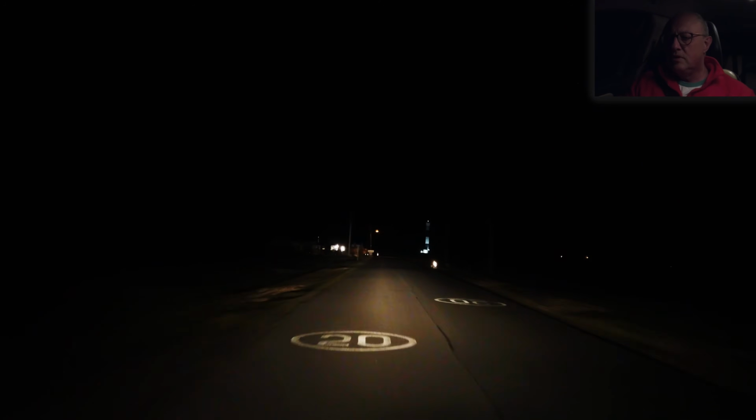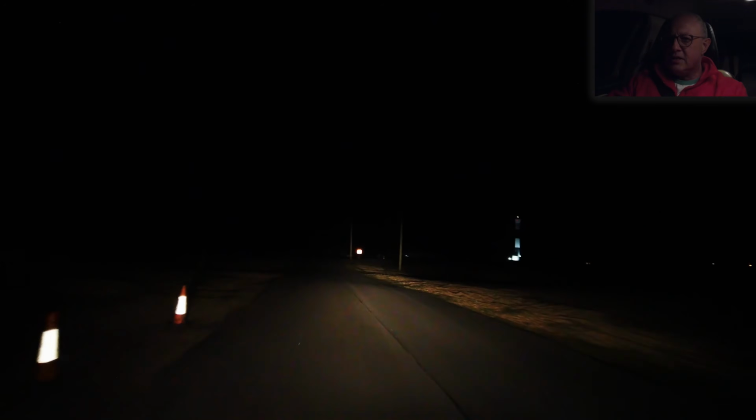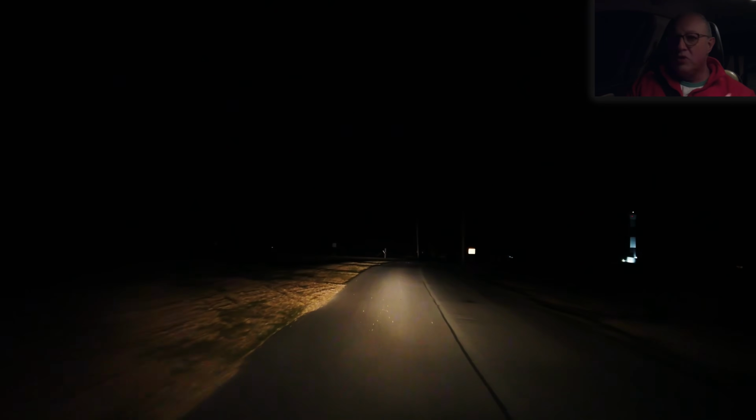Is my camera picking up the lighthouse up ahead? I can actually hear the wind noise because it's, what do they call it? Britain's only desert. Not actually a desert, but it doesn't have the precipitation of the rainfall to qualify, or the lack of, because it does rain here.